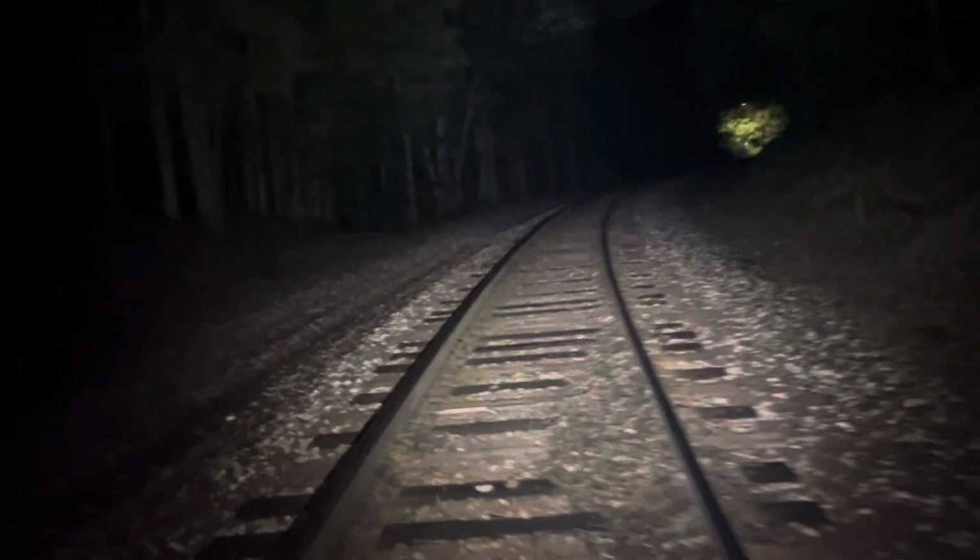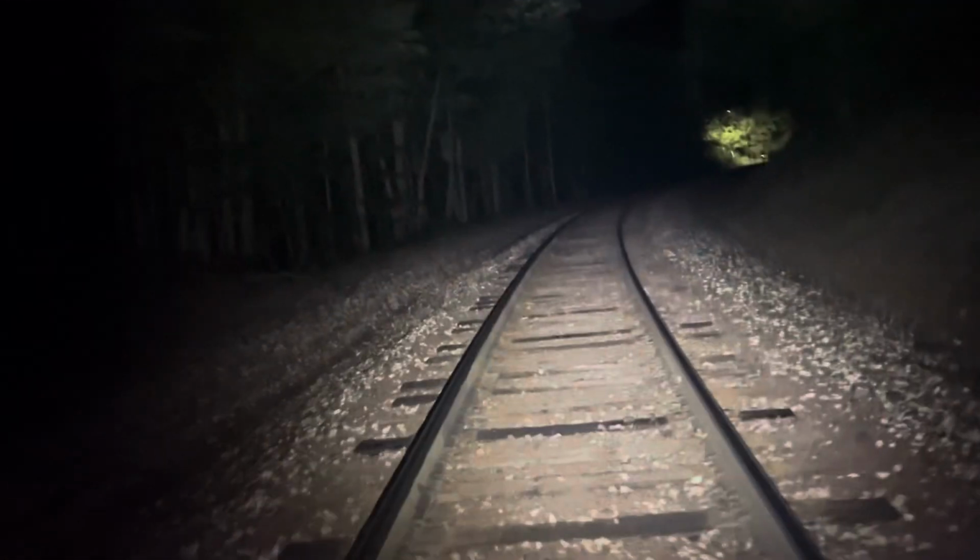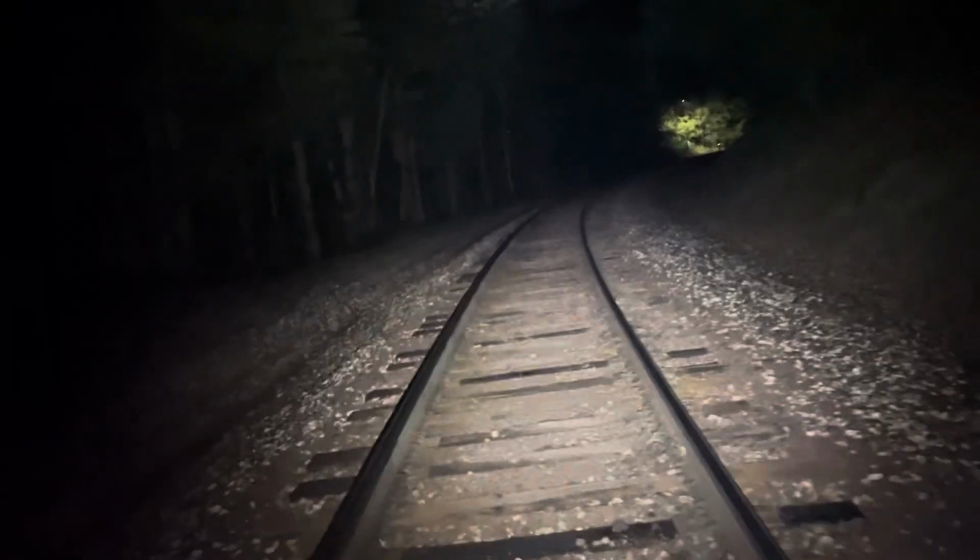But it's too beautiful of a night not to go hike somewhere. I just did Indian Mound Park, and I've just done most of the other spots that are close by.